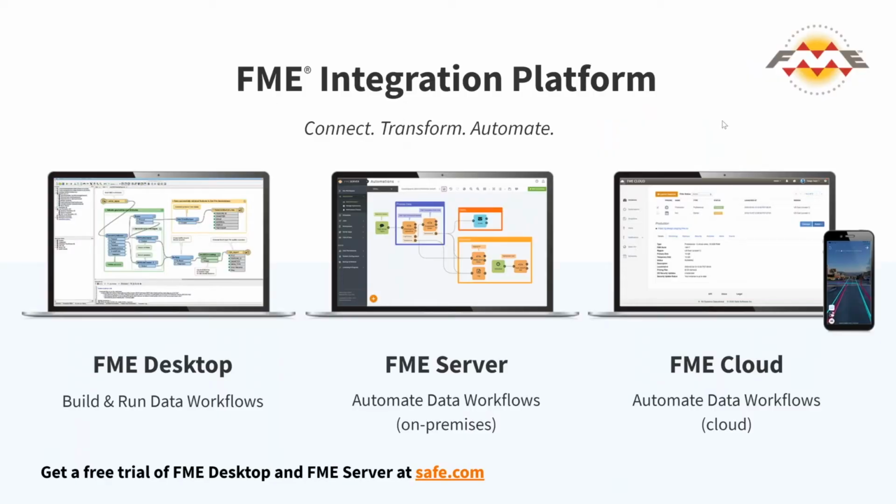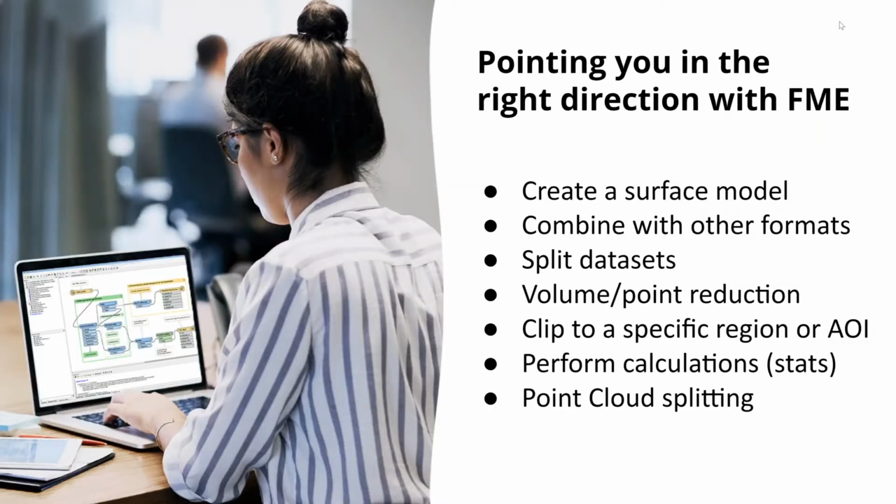Most of our demonstrations will be done in FME Desktop, but I think Richard will be automating an example with FME Server a little bit later on. So what can you do with FME in your point clouds? You can create surface models, you can filter, reduce noise, clip to a specific region. There's a ton of things that we can do with our point clouds in FME, and today we'll be going over a lot of these examples.